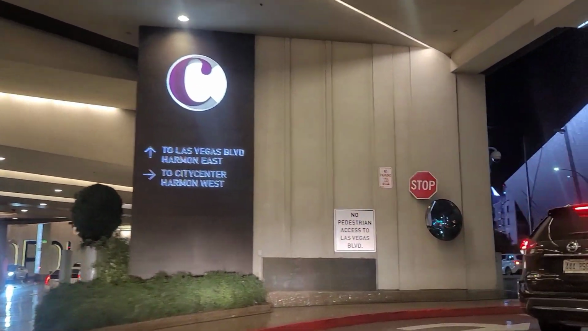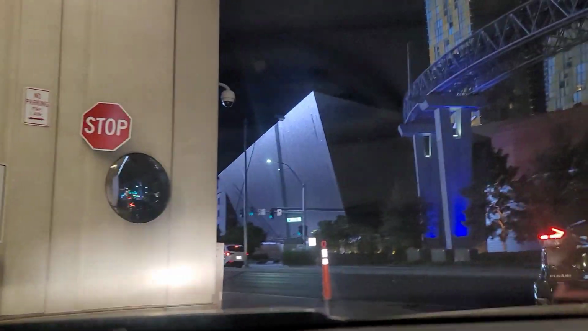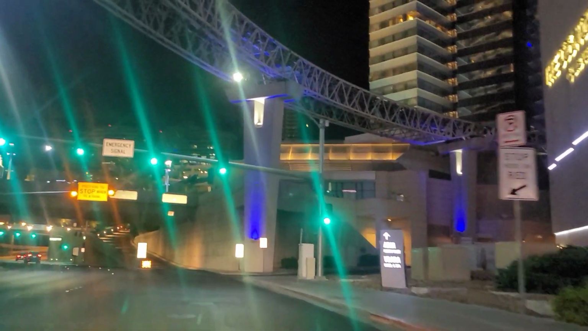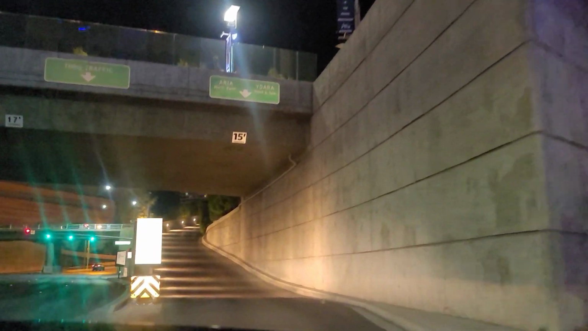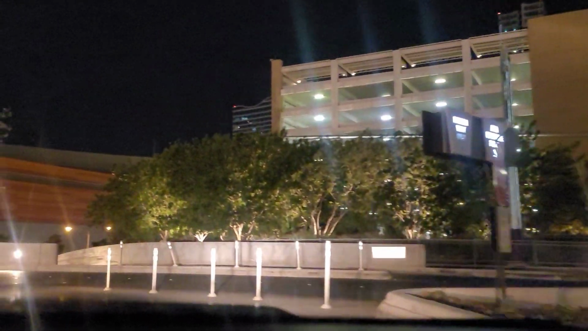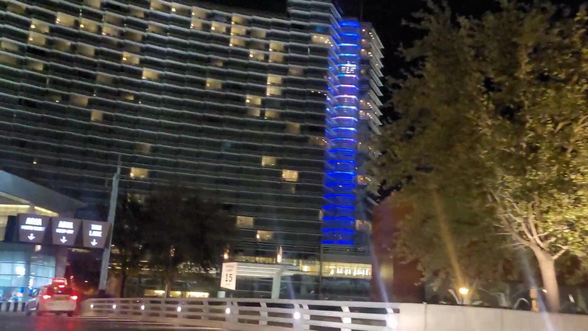Go to the Vdara, which is a non-gaming hotel. It's got a cool entrance here. This one is pretty confusing. It's an entry for the Vdara and the Aria, but you've got to do a circle to get through here. And this is another place where you'll see people sitting at a stop sign going, "Which way do I go?" I have never been up here.